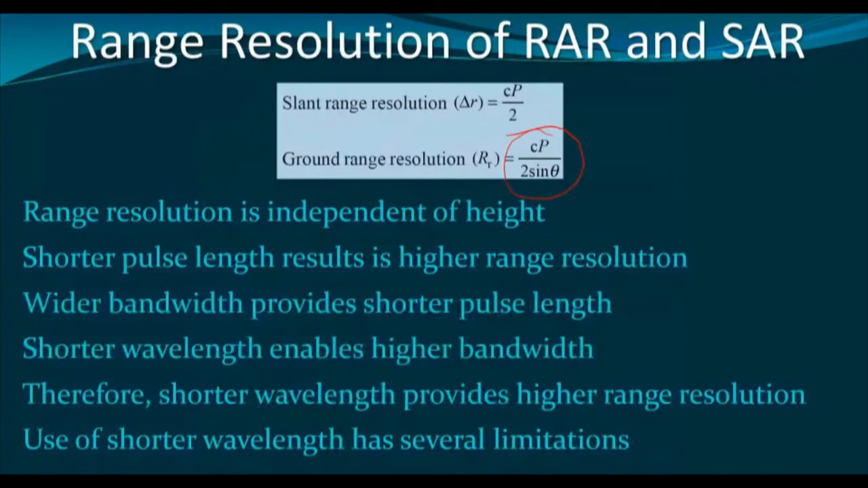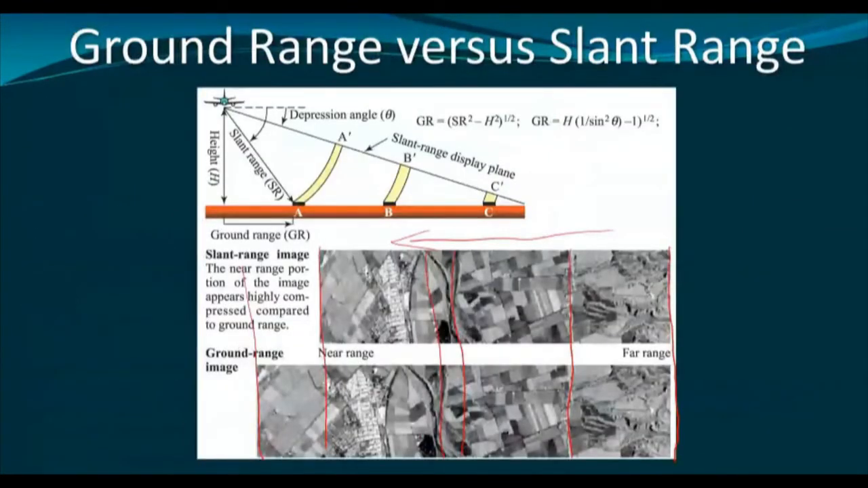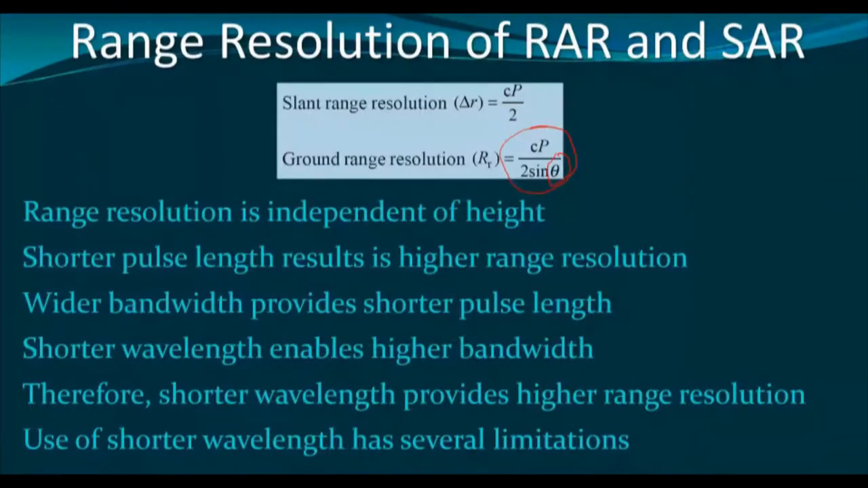Now see, range resolution ultimately, if we consider this formula, again is not dependent on the height, it depends on the pulse length. And here theta, what is the theta? Theta is basically the depression angle, this is the angle. So since the ground range or range resolution is independent of height, then we have the freedom to place the radar anywhere.